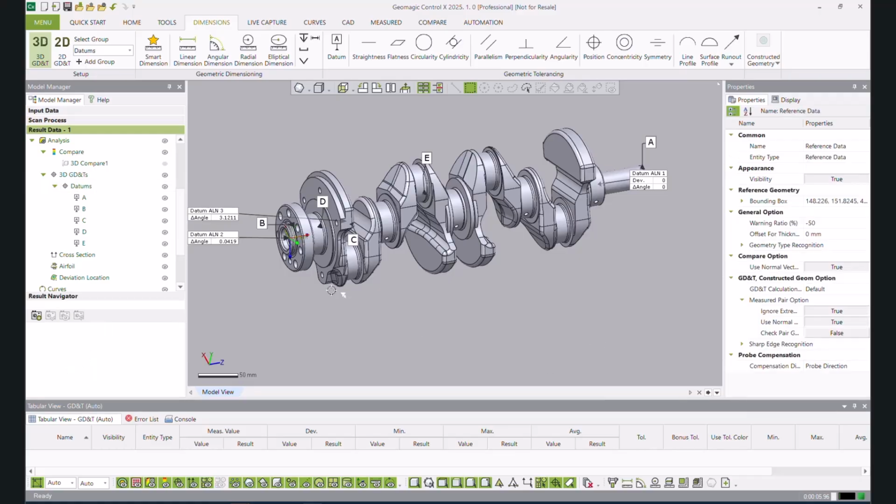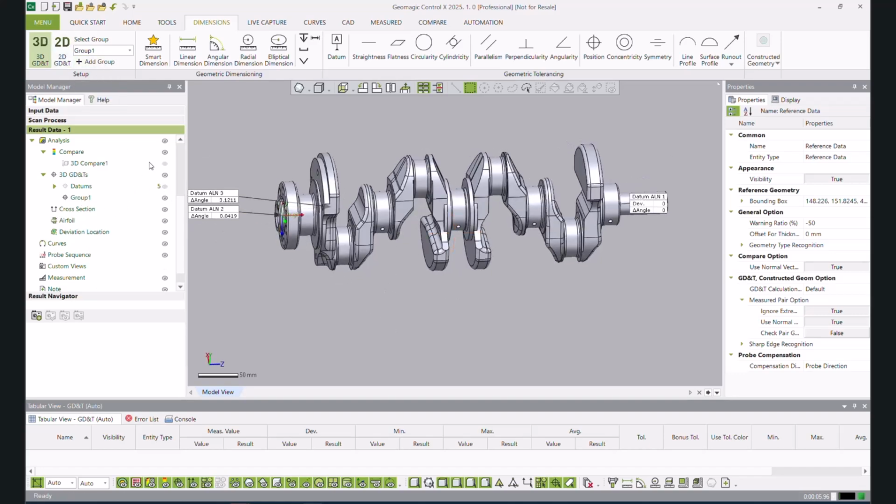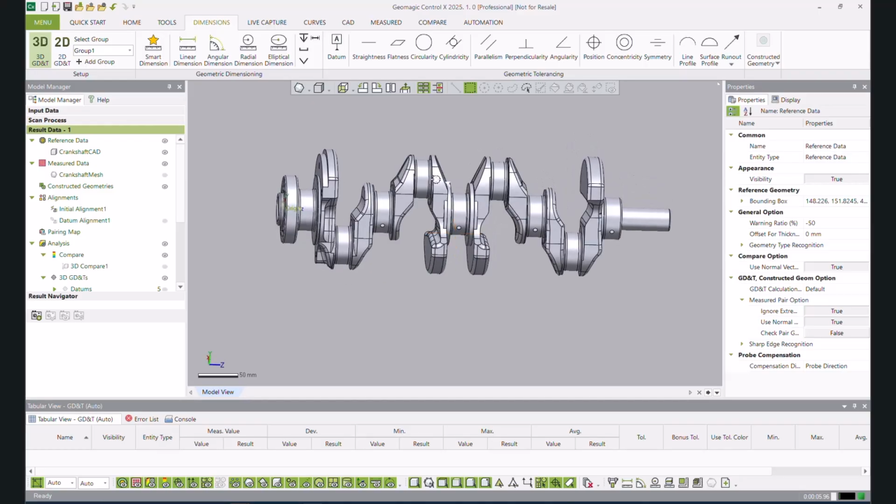I'm going to give it a nice name, so when I'm looking at this report later, it's very easy for me to identify which group is what. Okay, so we've got our datum group. Turn that off. Now I can add another group, and in this case I'm going to start taking just length dimensions along this, and there's a few different ways I can do this.